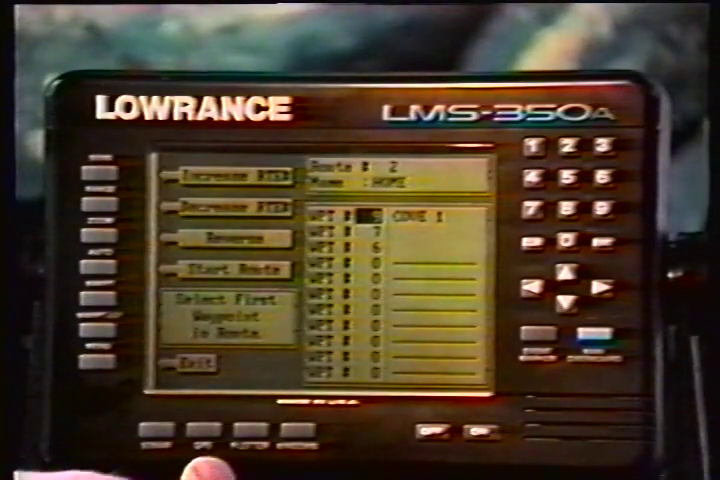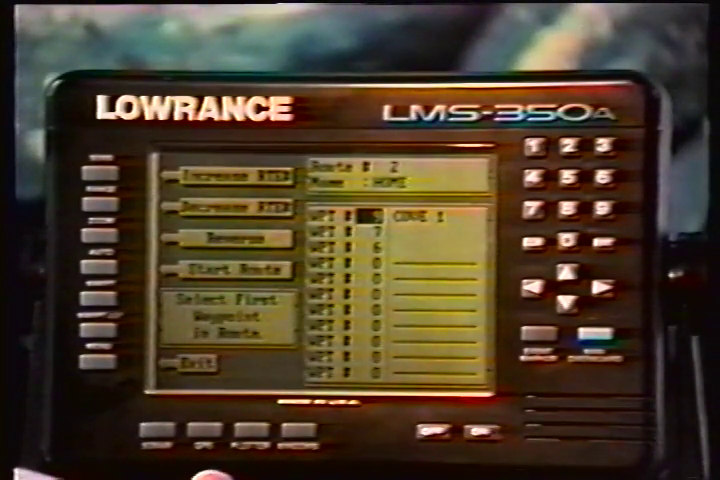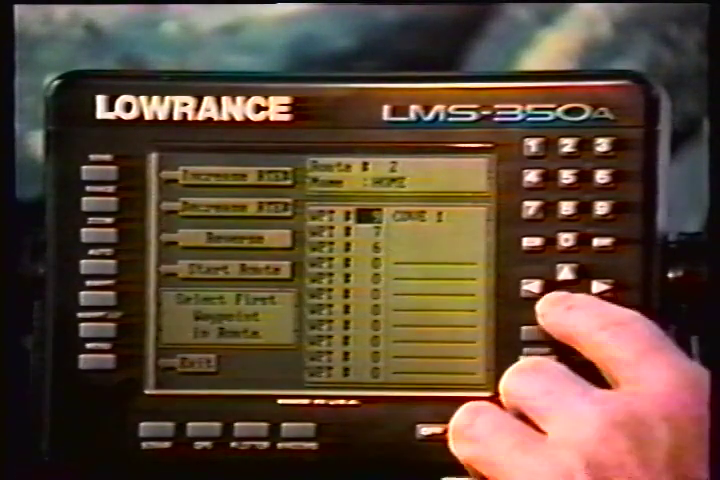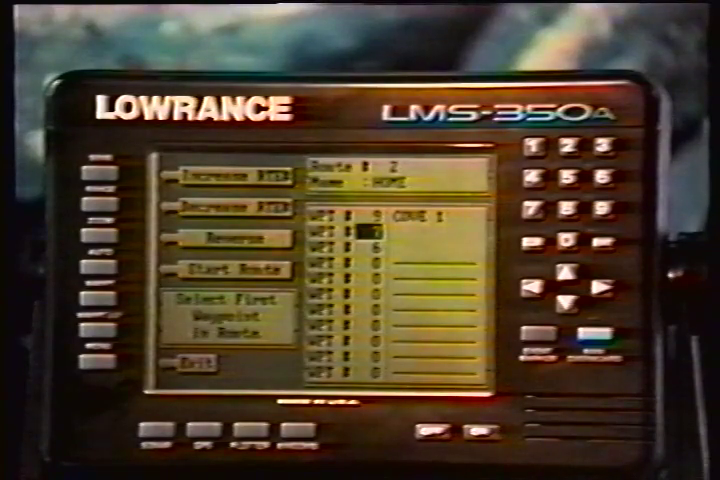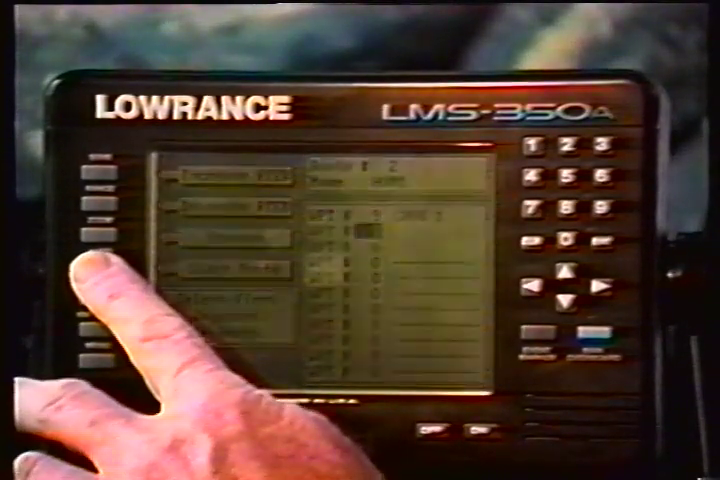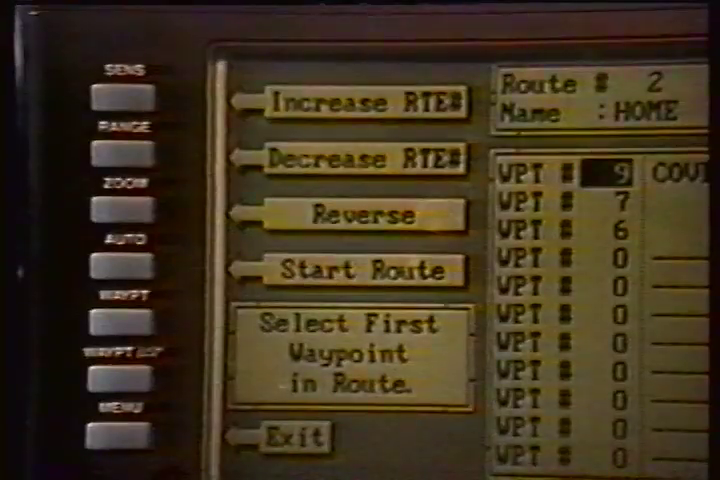If you wish to start the route using a different waypoint, however, simply use the down arrow key to move the black box to the desired waypoint number. Then press the key next to the Start Route label. To follow a route backwards, press the key next to the Reverse label.